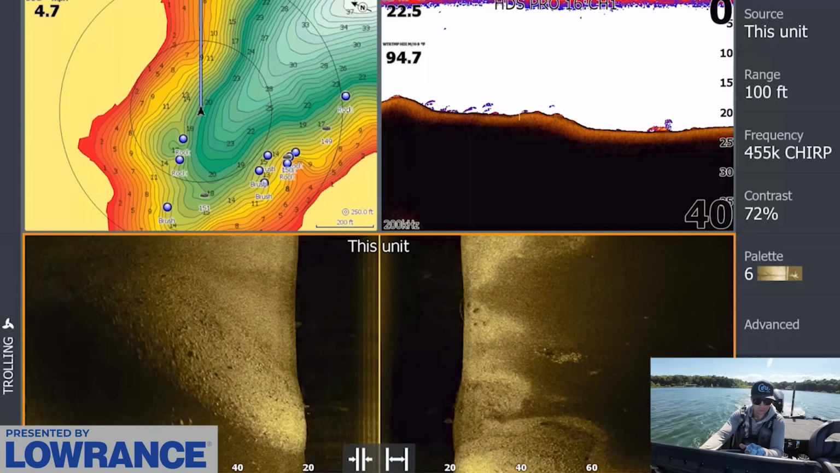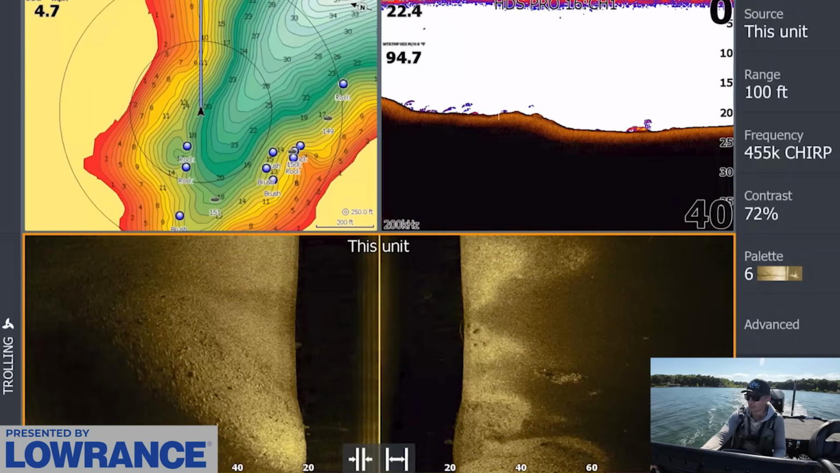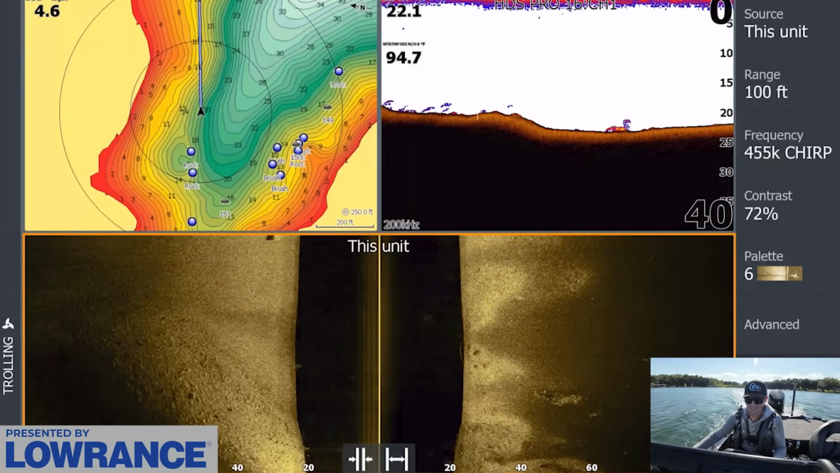But let's keep graphing here for a minute more. And if I don't find anything down the stretch, then they'll probably just cut to me fishing all these spots.